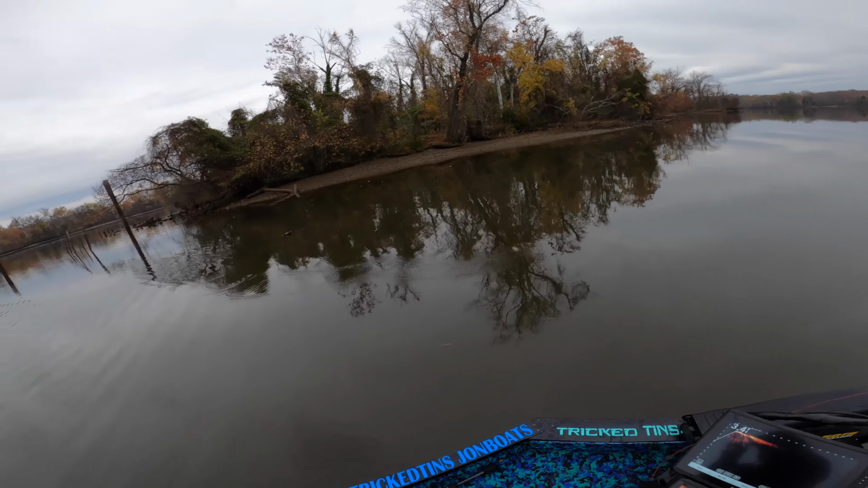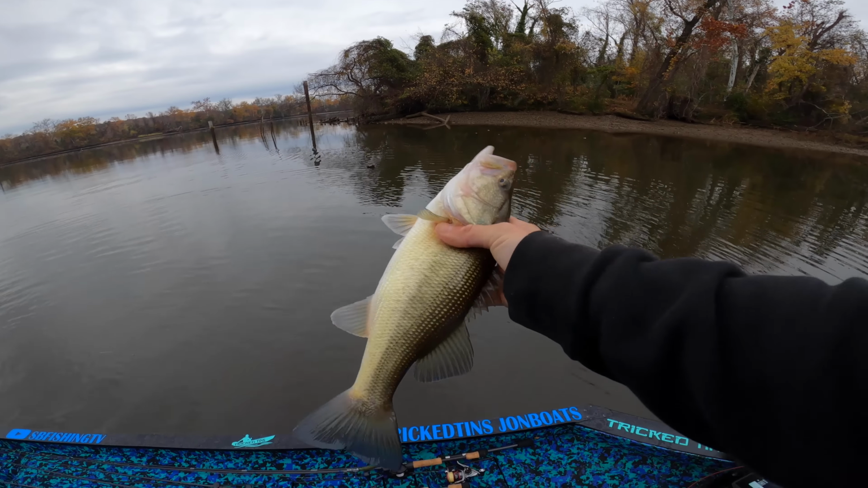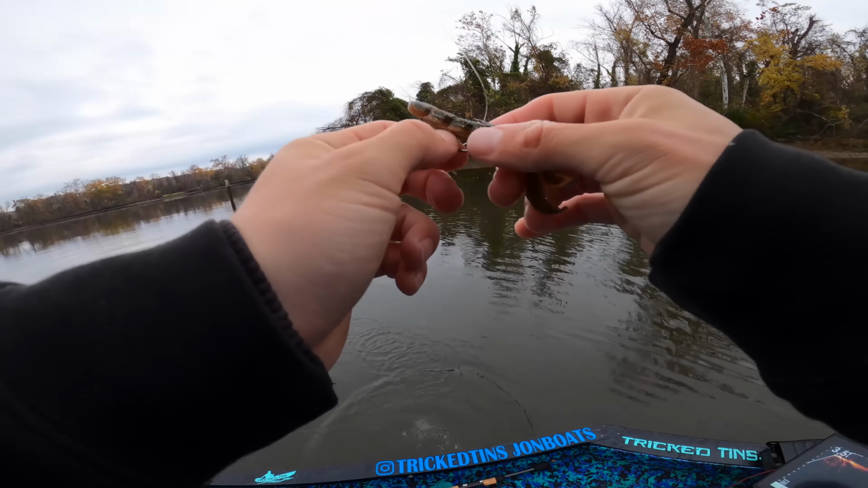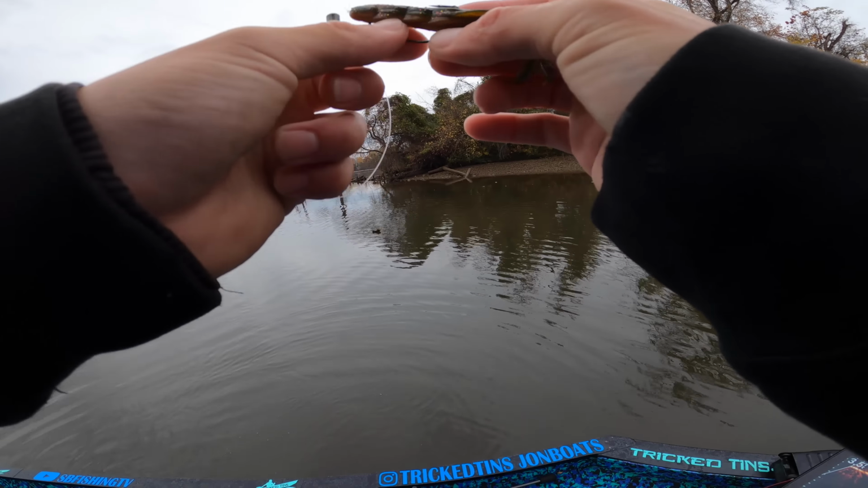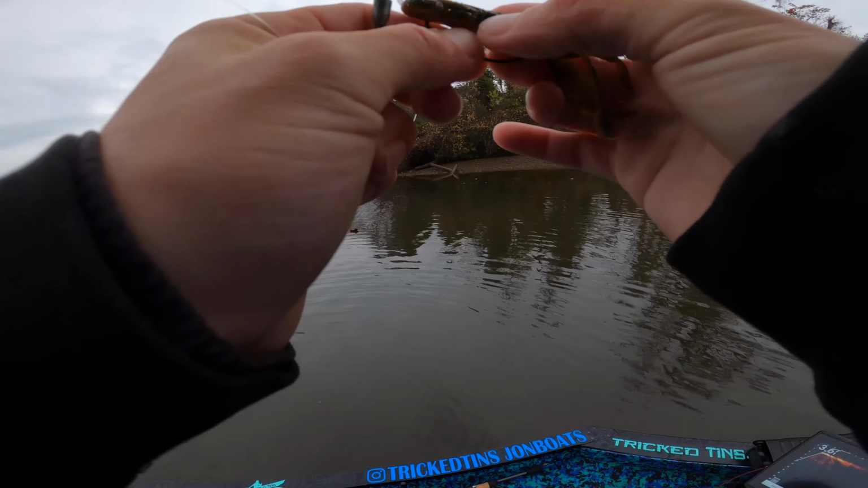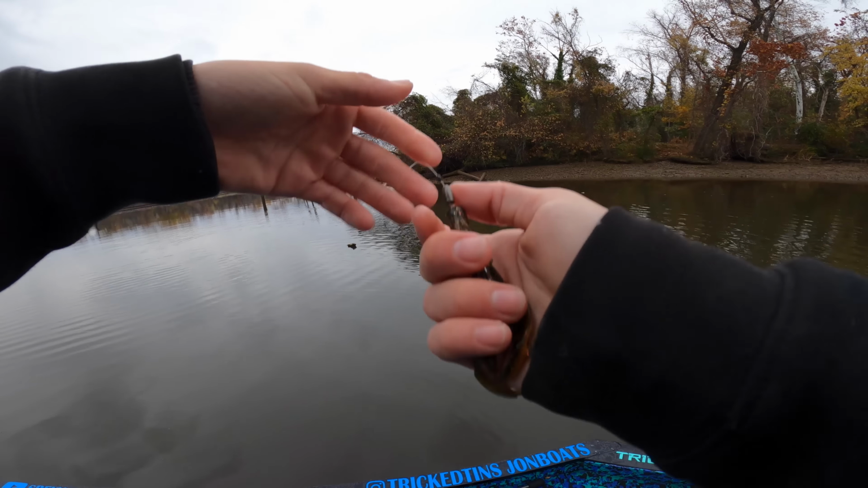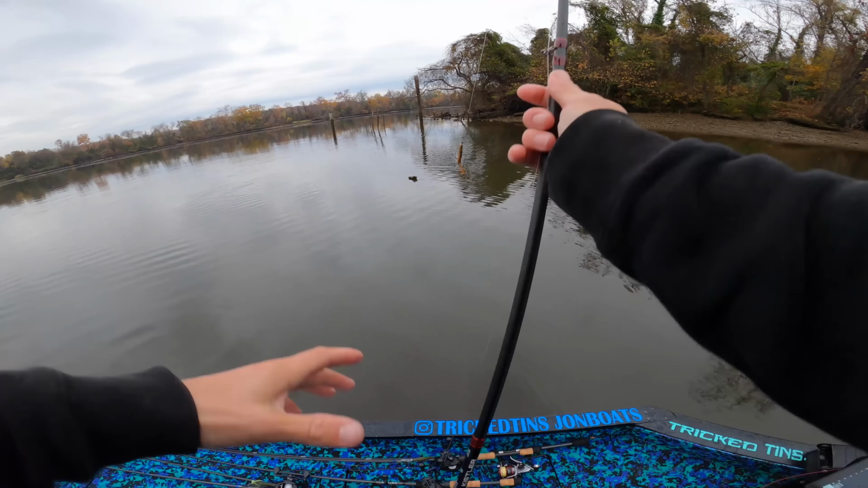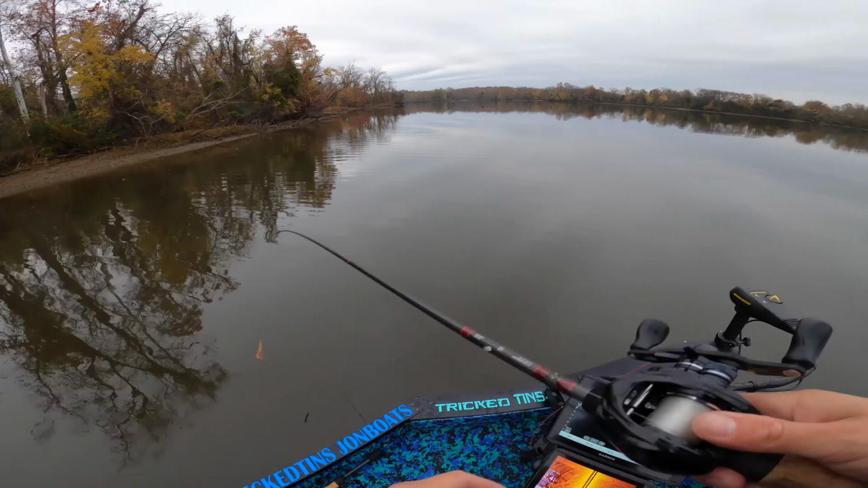There we go, guys. First fish of the day. 12 inches or so. Not a bad fish. Good way to start it off right there. Throwing a Texas rigged Hoss craw from Ketchum. Pretty sure this is the Alabama craw color. I do really well with this color and this bait. Throwing it with an 1/8 ounce tungsten weight, pegged. See if there's anything else there too. 50.66 degree water temp.